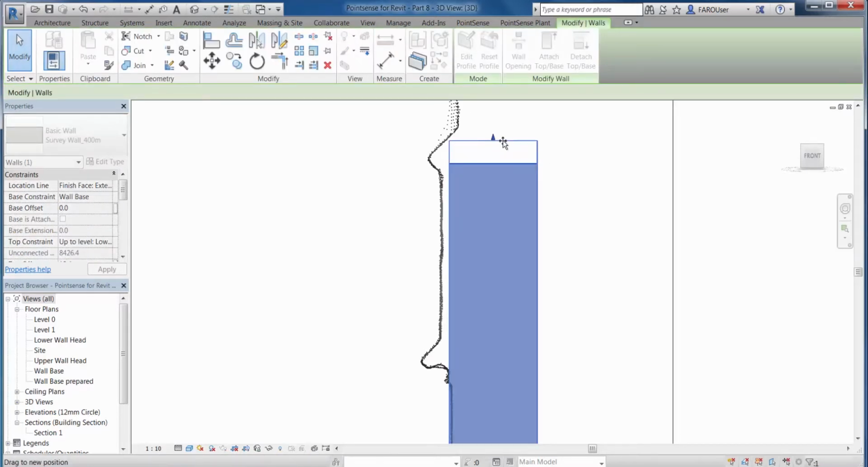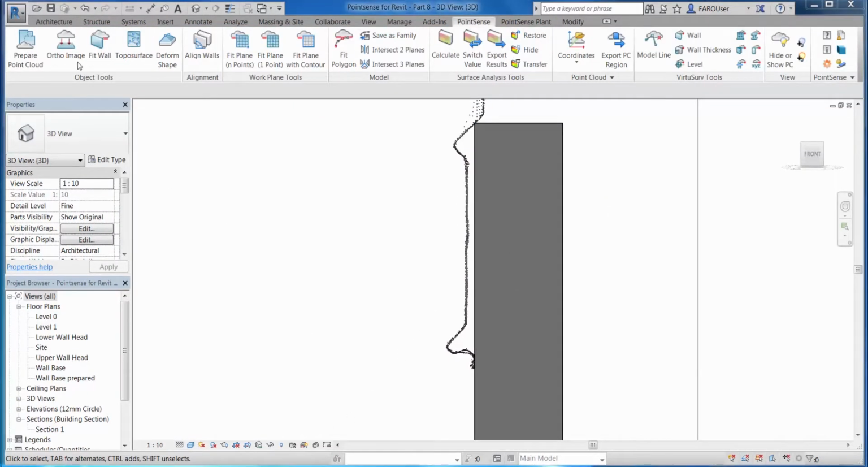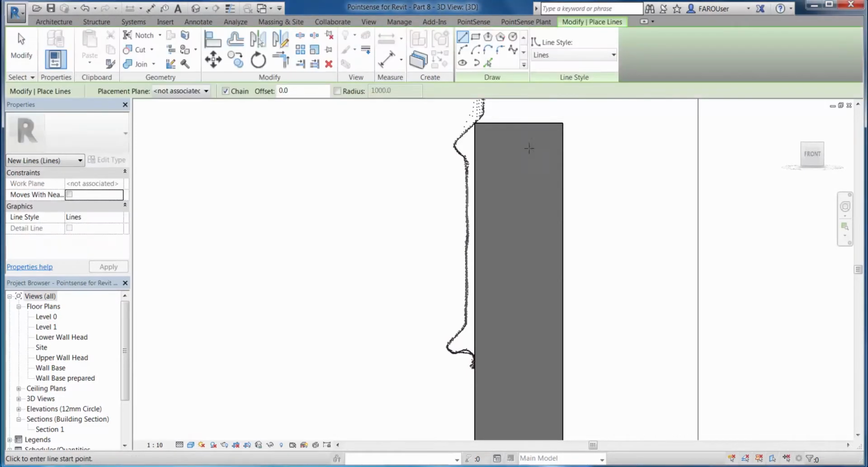If I just go to the top then, we can see we've got this kind of part that stands proud at the wall face at the top, sort of like a cornice. So the first thing I'm going to do then is go to my architecture tab and model line. I'm just going to roughly sketch a model line over the top of this. Not being too accurate, just literally dropping this in roughly around the area that it is.